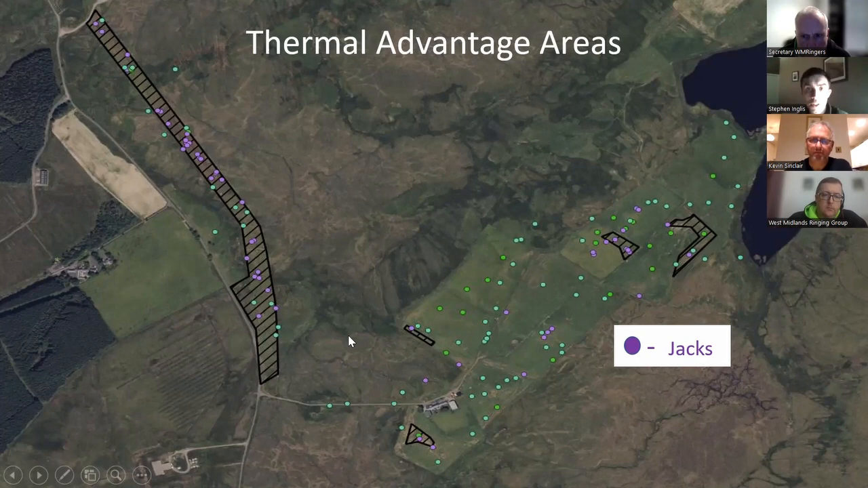Yeah, worth mentioning just while we're on thermal advantages that our technique's a bit different. So previously there would be a lot of using the beam to try to pick out the eyeshine. So pretty much you're going into the field, you do a quick pass, within 100 meters in front of you to see if you're seeing anything with eyeshine. You put the light off, or you wait and you put it back on when you're onto a bird. So now we don't need to do that. We're only putting the light on when we really need to.